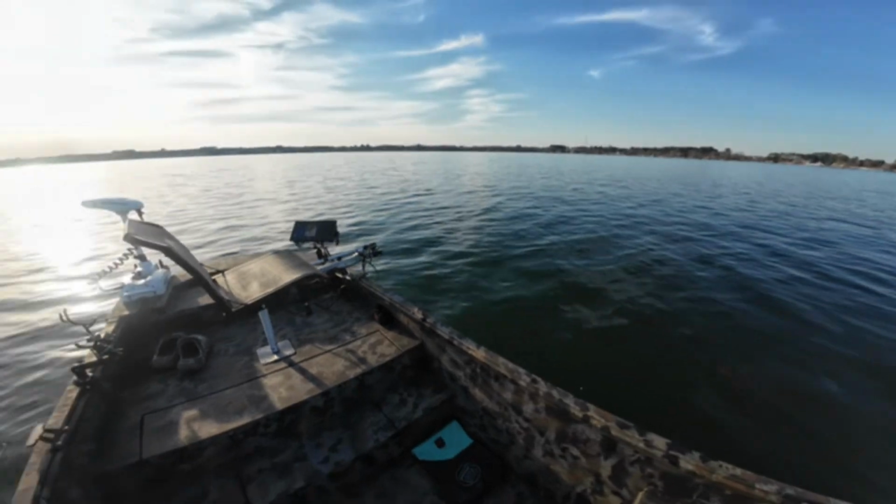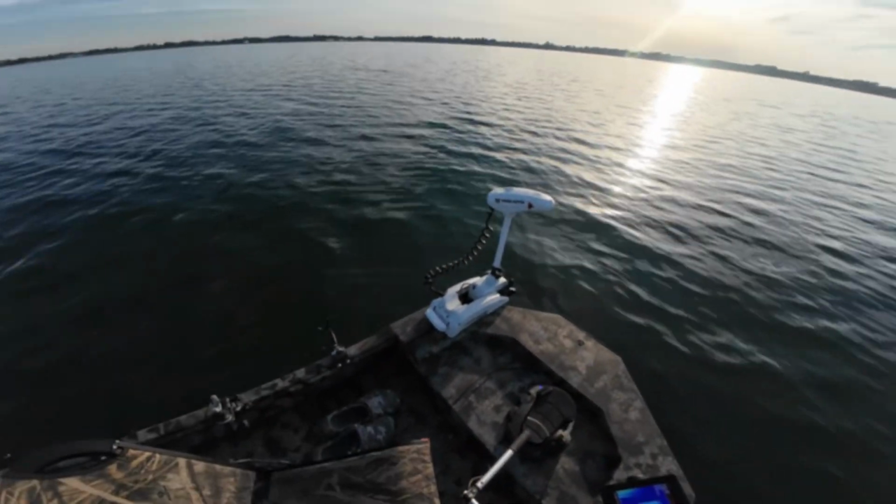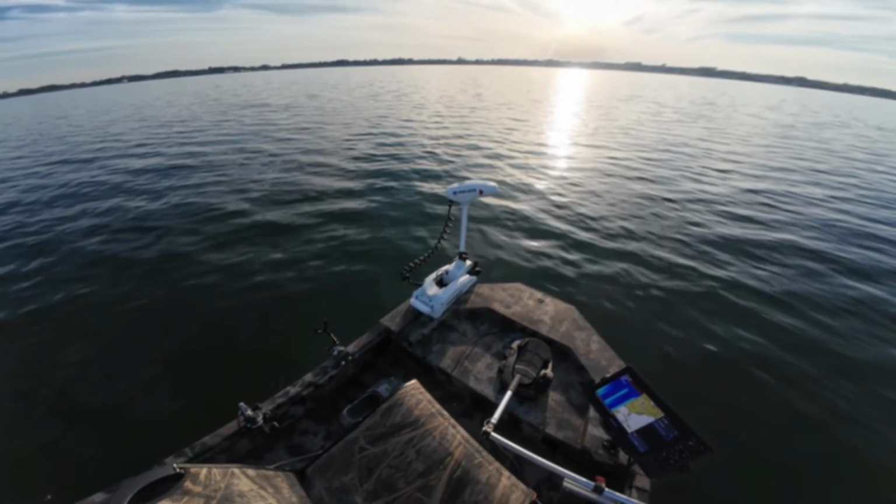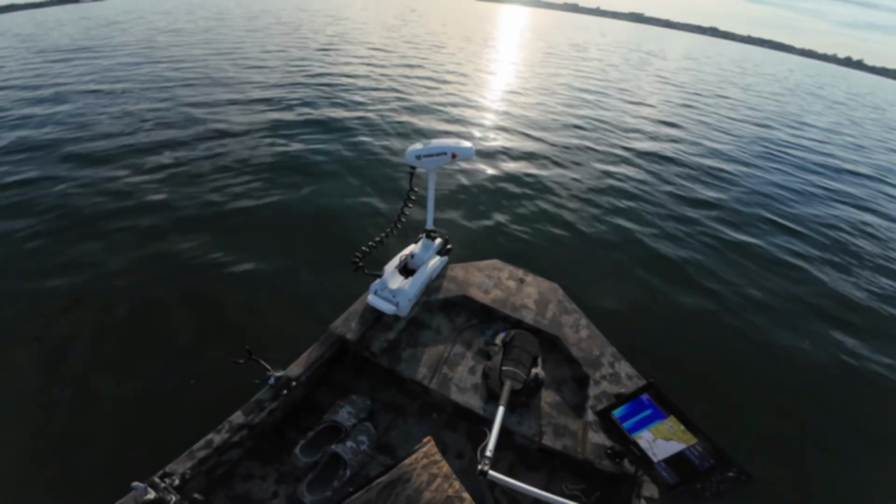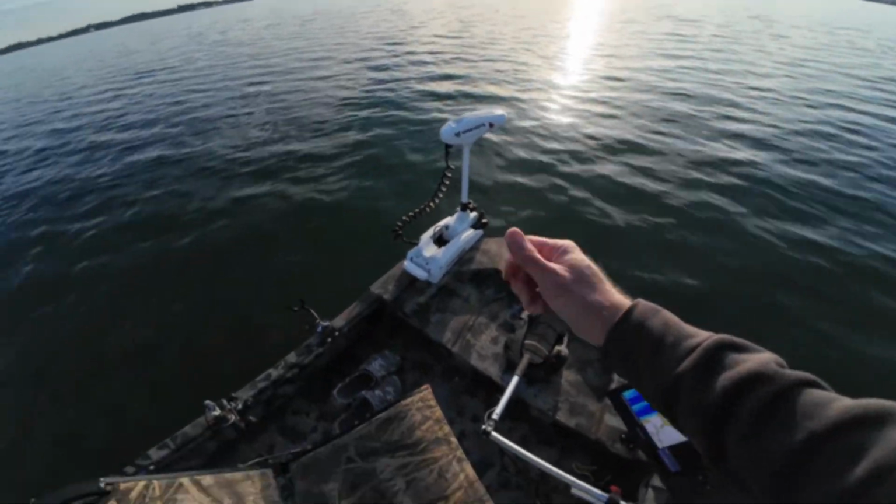All right, we'll start up here at the front. Minn Kota Terrova. You can see it's operating there. I've got it on spot lock, so it'll hold us in this spot. Usually holds us within about 4 or 5 foot on it. It comes with a remote control. You can hand operate a remote control.